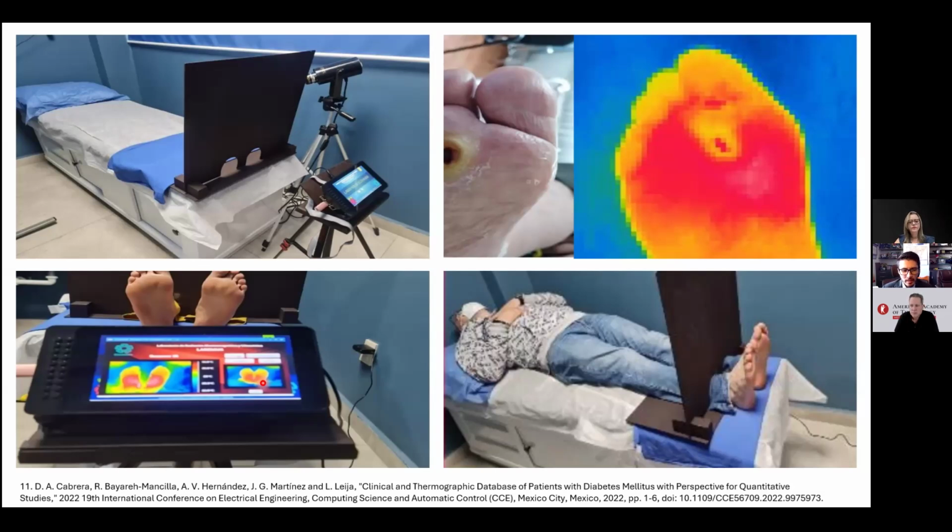It means this equipment is not reserved only for high-level hospitals or high-level clinical research groups, but can be found in normal clinical buildings, so that any doctor who is not a specialist in the area can use it, just a frontline device that can give a pre-diagnosis, and then a specialist can be introduced to give further diagnosis.